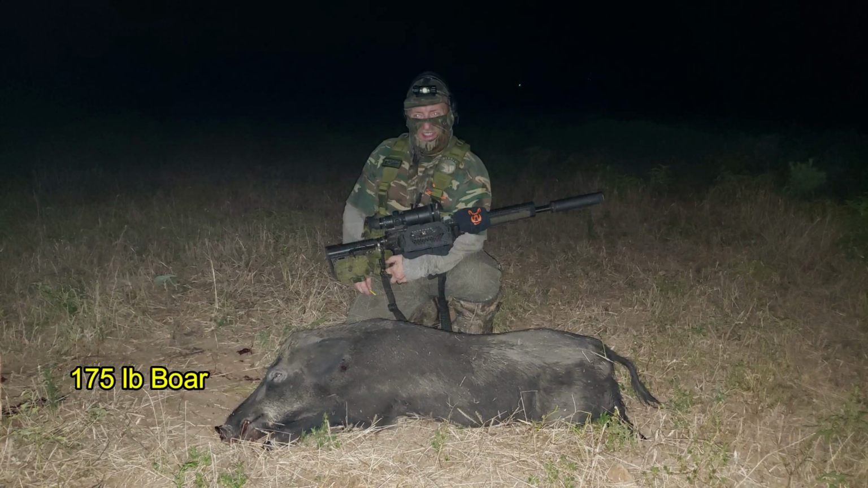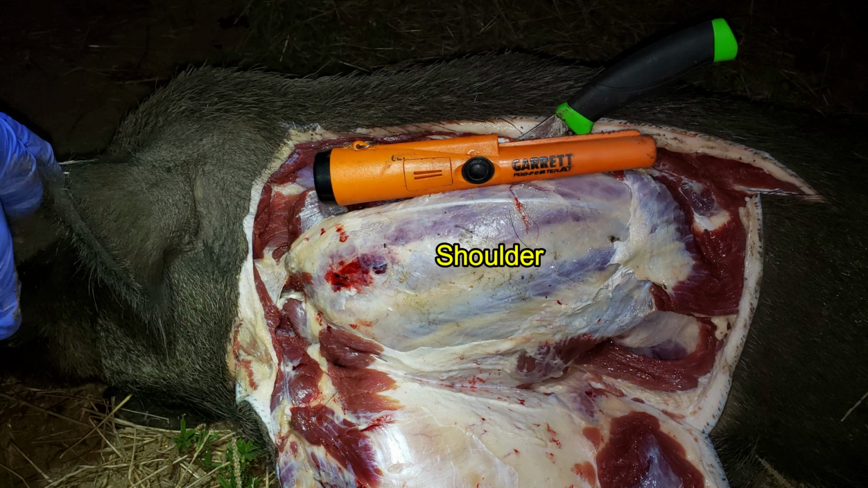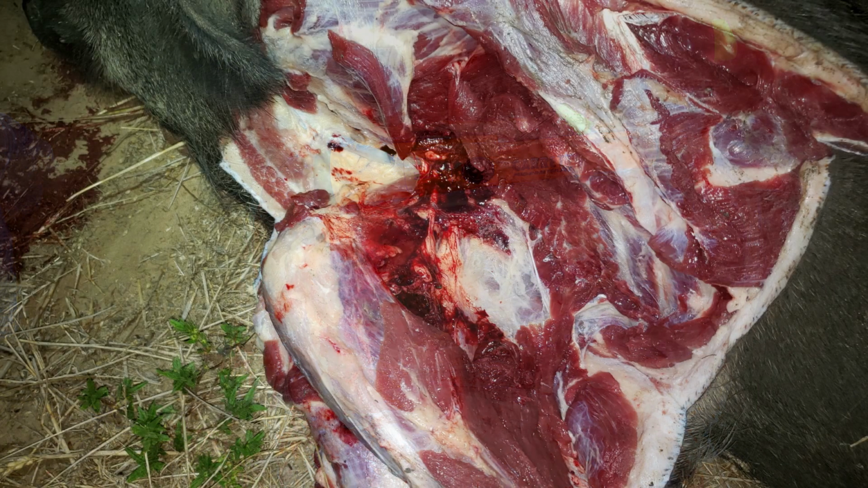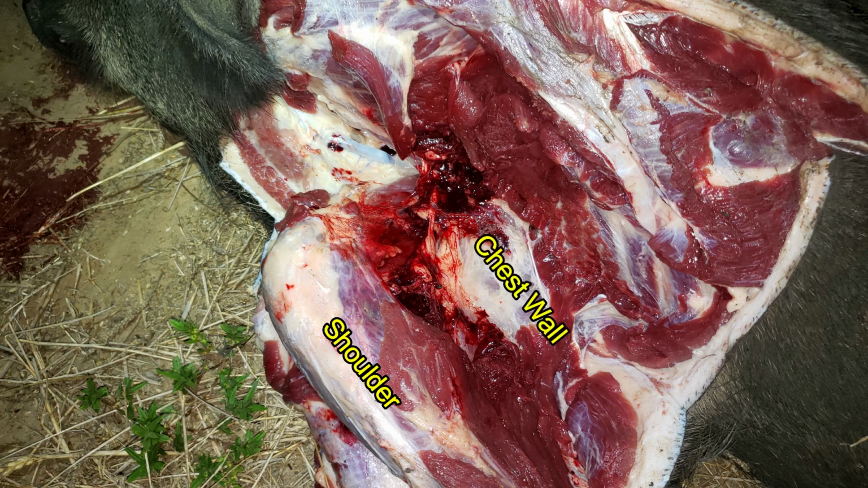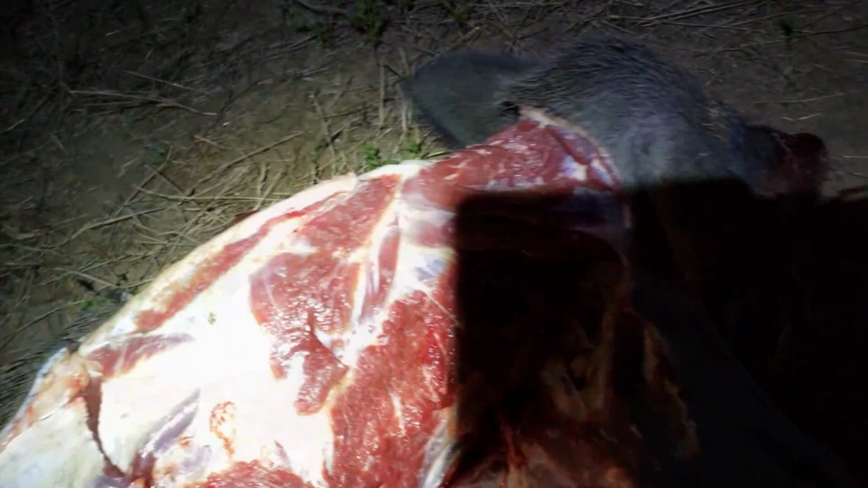The hog turned out to be a boar that came in at 175 pounds. It didn't show up like the cattle did because it was wet and muddy. As you can see, the shot entered the shoulder, going through the forward end of the shoulder blade, transiting into the chest cavity. There the shoulder's been pulled back and you can see the chest wall with a large hole in it. That's actually a little bit larger than the size of a golf ball, taking out 2 ribs.